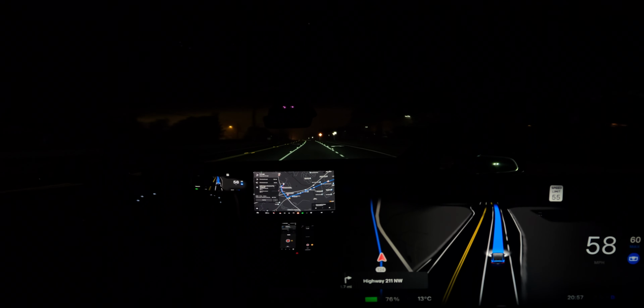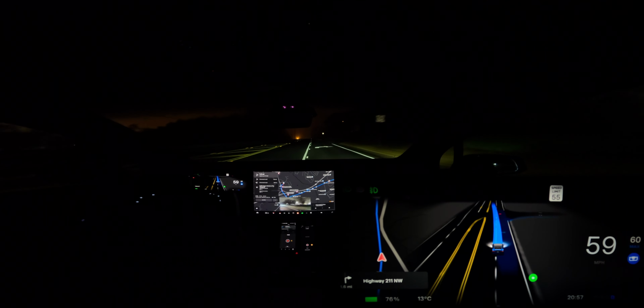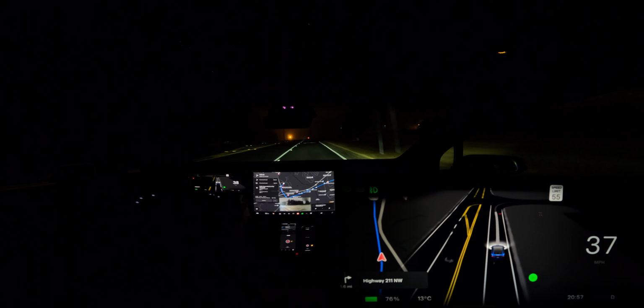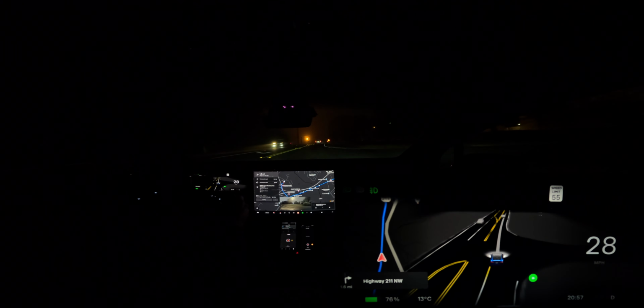Like right now here, it was trying to get into this right turning lane here. It does it again. Not gonna let this person pass. So we could already see that this was not working as it should.